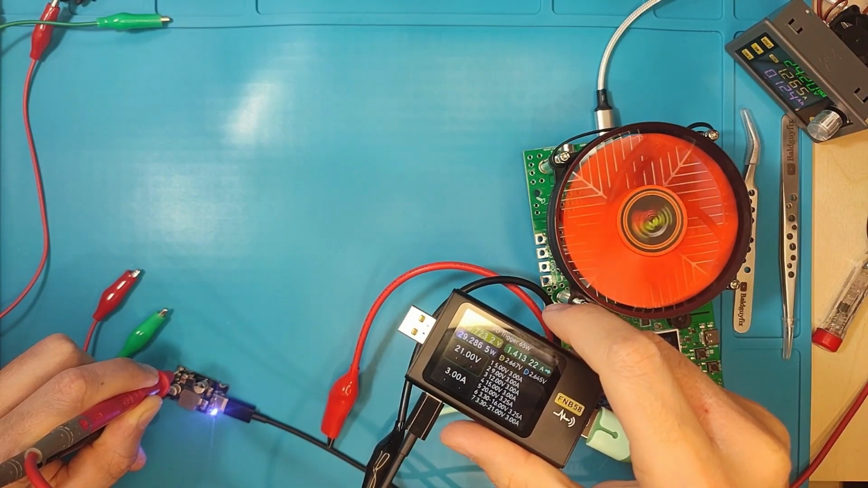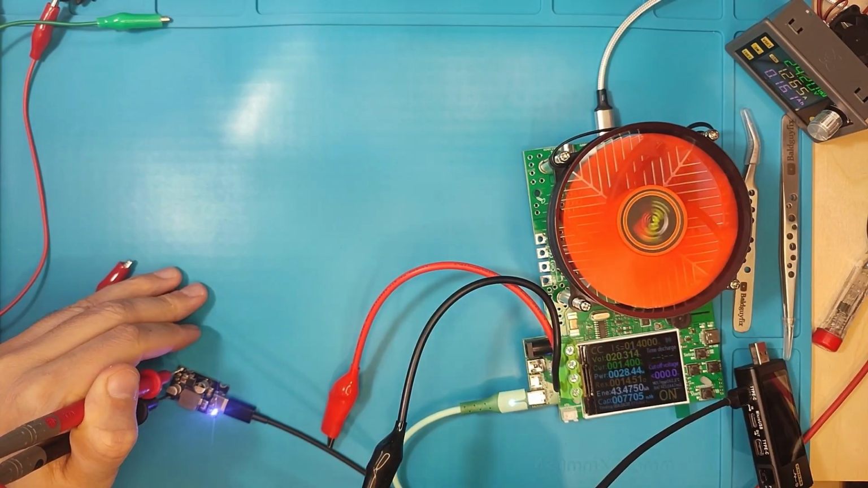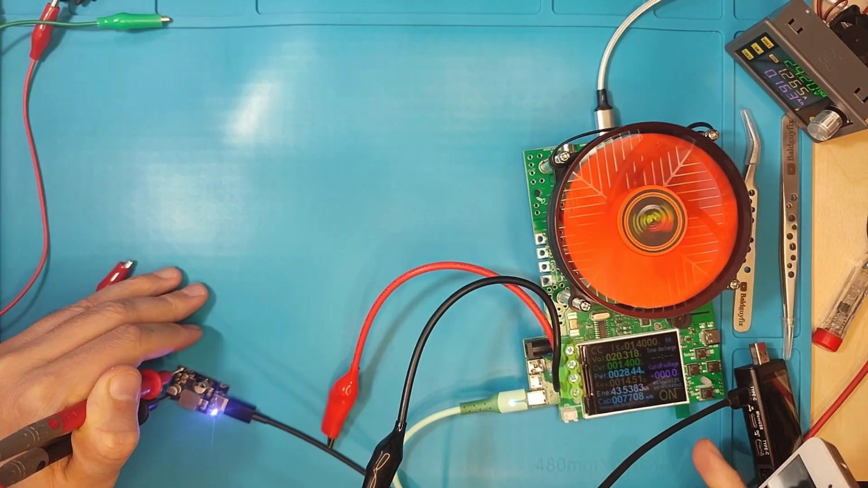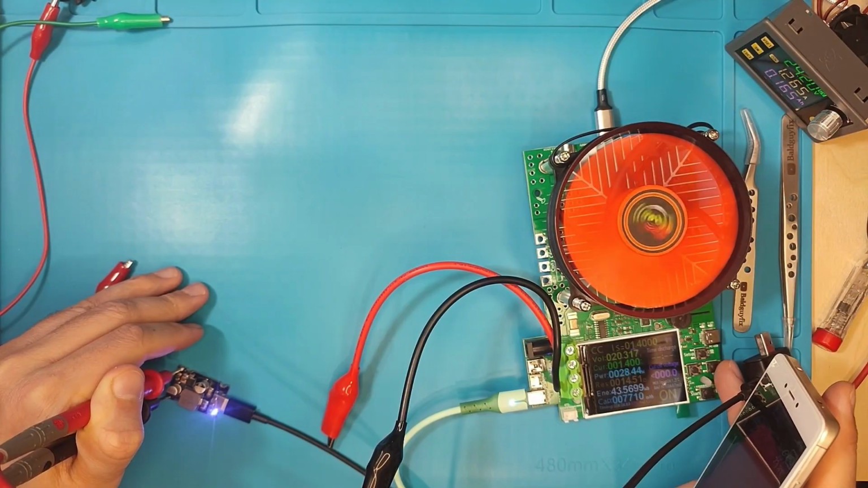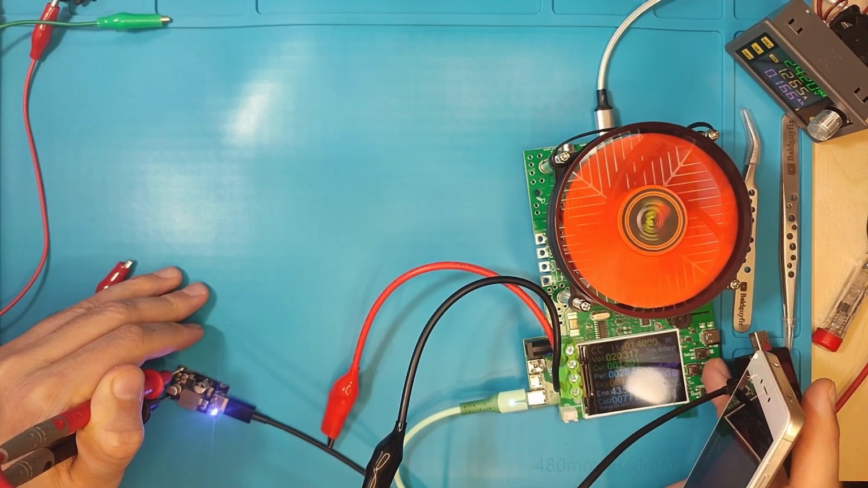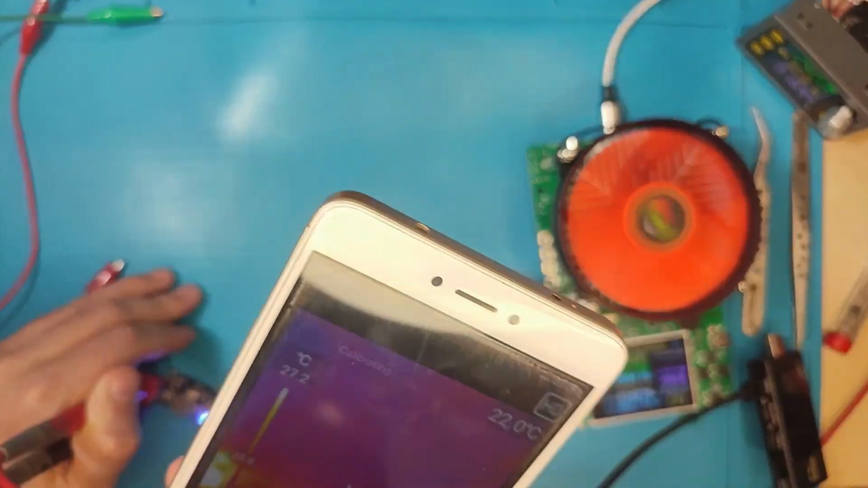And I'm going to take the thermal camera out and see. Okay, camera is out. It's loading. Let's start the load. We are already on. Let's go to 3 amps really quick and see what is going on with the temperature here.